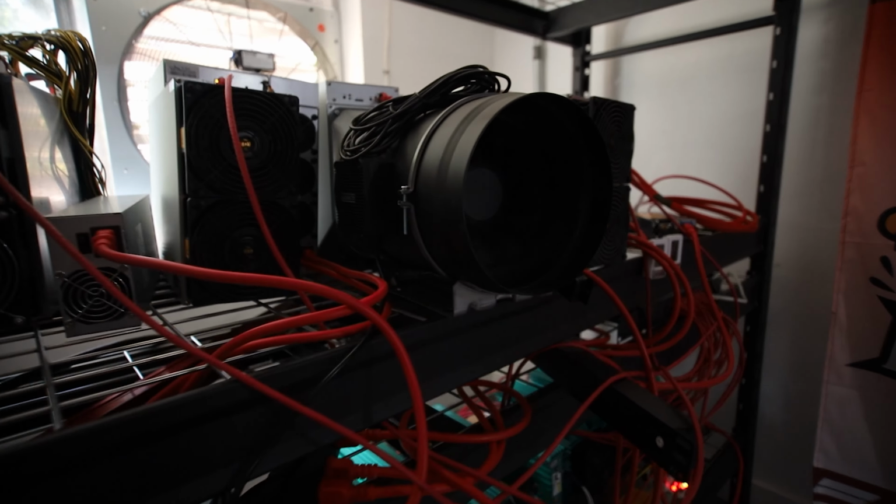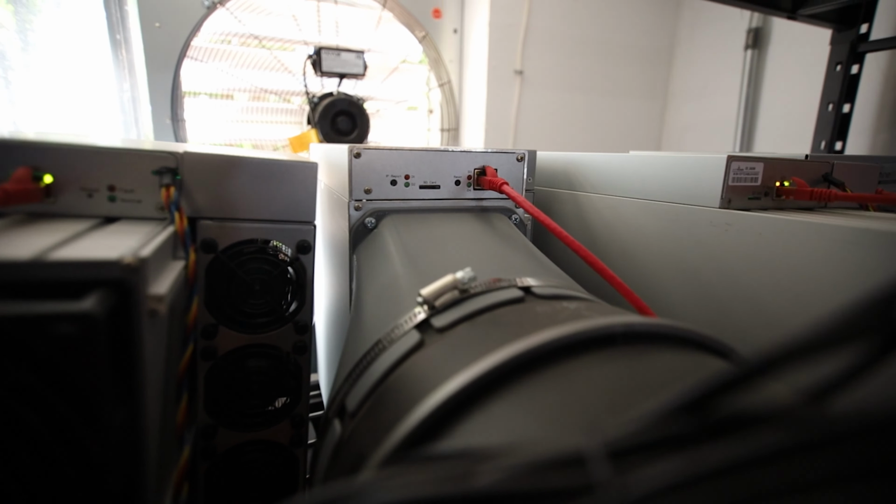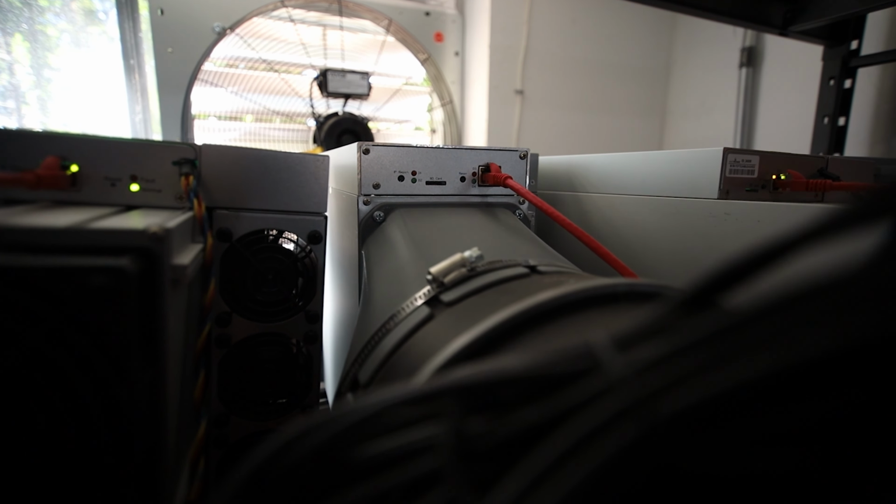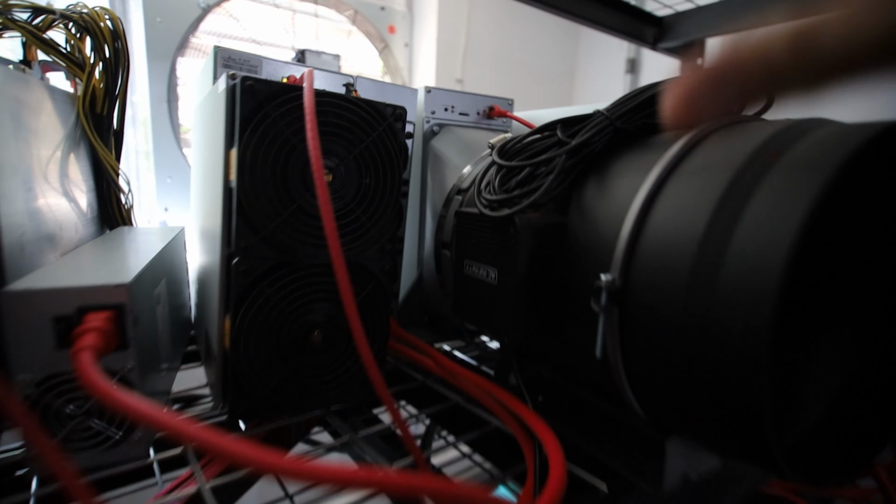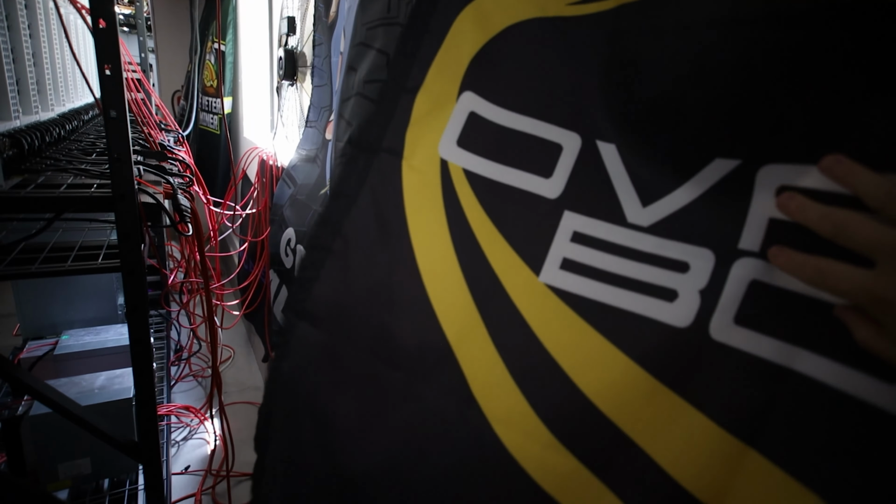All of my little miners here are still going, but I had to turn off an Ice River KS3 because it was shutting down. I have not repasted this one; it will need to be repasted. But yeah, it's getting hot here. Let me know if you guys are having heat issues right now. It's unbearable. Overboard Tech, we miss you, man.